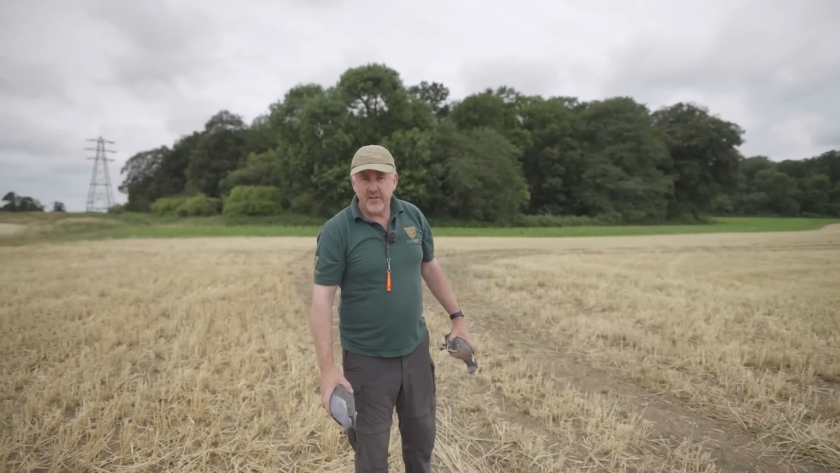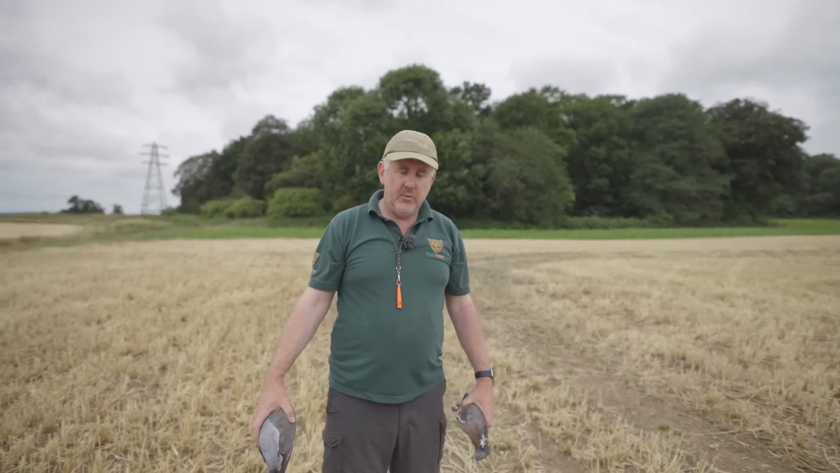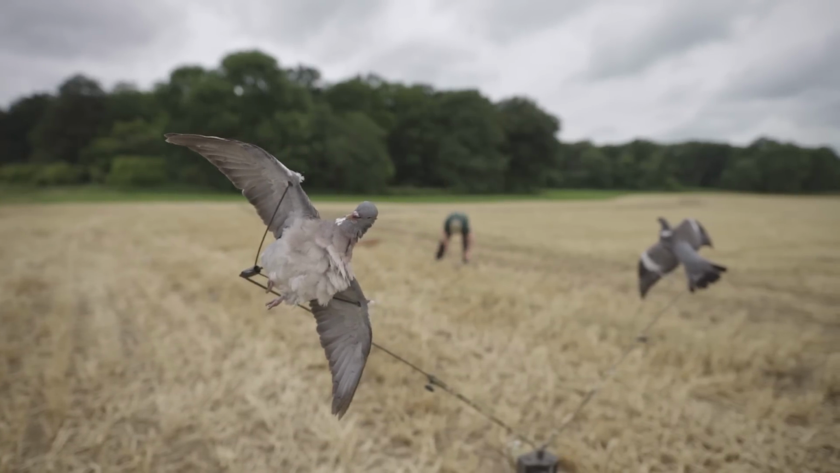So I've set up in a place I've never set up before. I've shot this estate for a while. We've got permission by the people in the property behind us to set up, and as you can, maybe you can hear, maybe you can't, but there's a good 15-20 mile an hour wind from the southwest, which is prevailing,